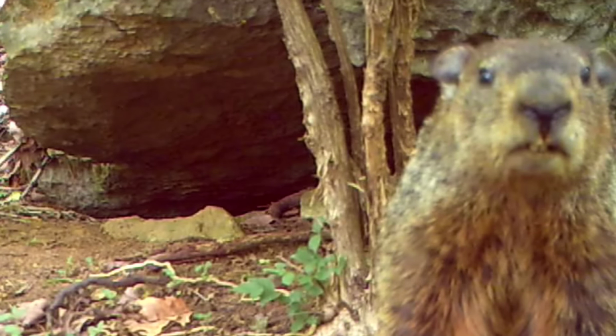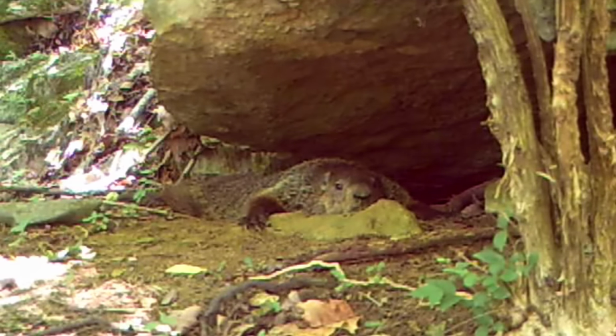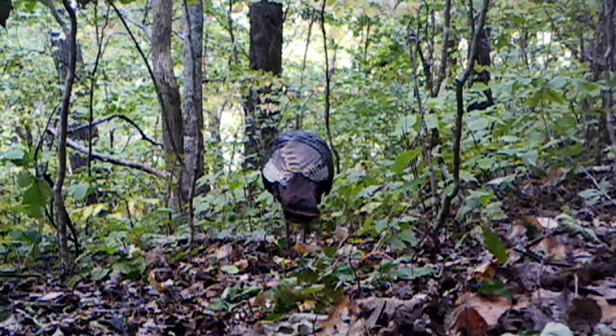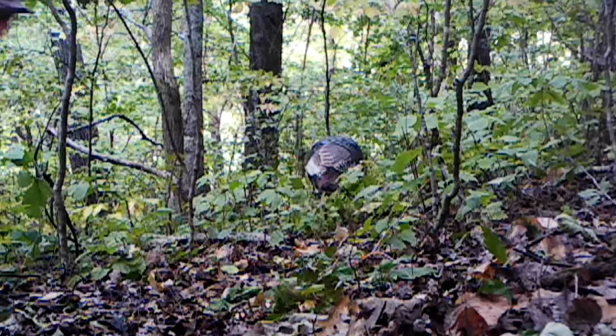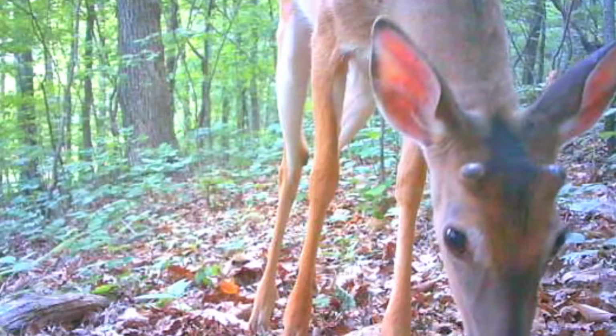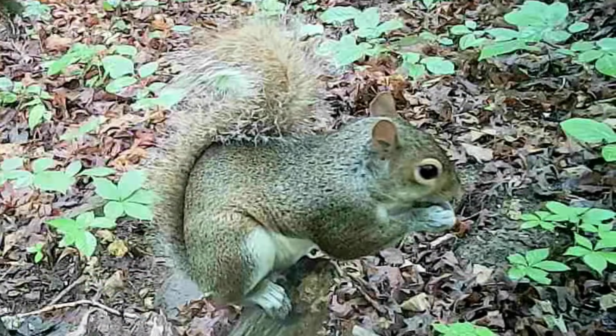Old Dirty Dan's put on quite a show this week, enjoying himself on the patio. Comical. And the turkey, they love it when it rains. They love looking for these worms. And the young buck, see the little antlers growing back. They're enjoying themselves, and so is all the other animals.